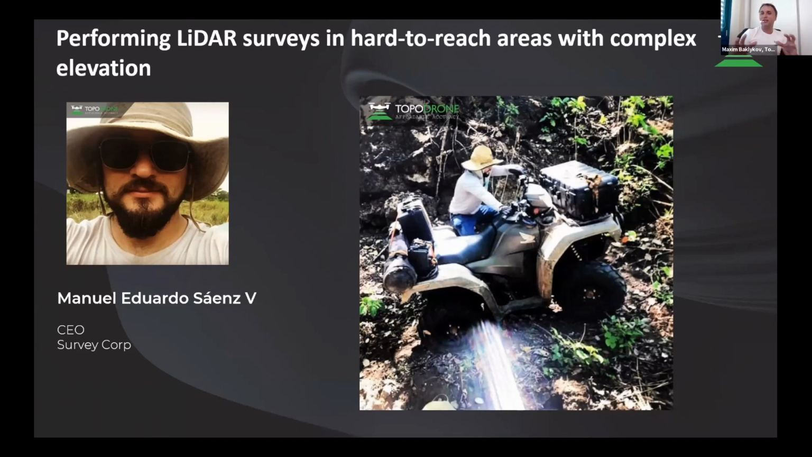He didn't know anything about the real workflow of data processing when you don't use any GCPs, just use only onboard PPK system, just use the camera and how to get accurate results. And after this training, Eduardo decided to buy our X4S camera, which was compatible with the Matrice 200 drone. And within a few years, he had a lot of jobs performed in Costa Rica.